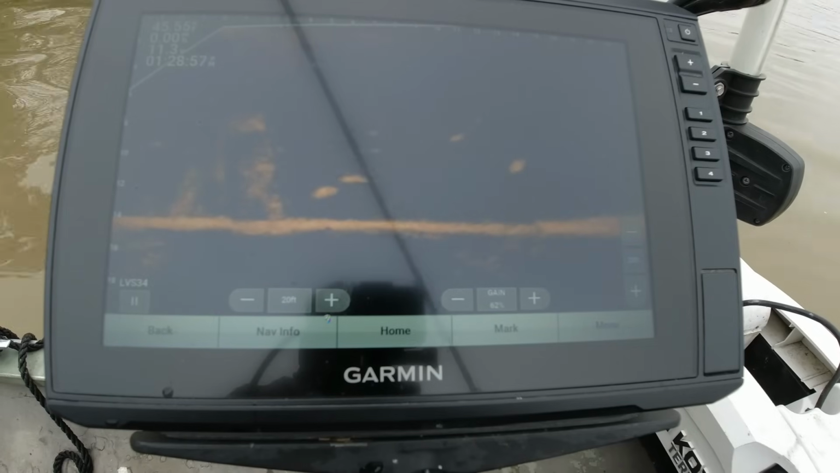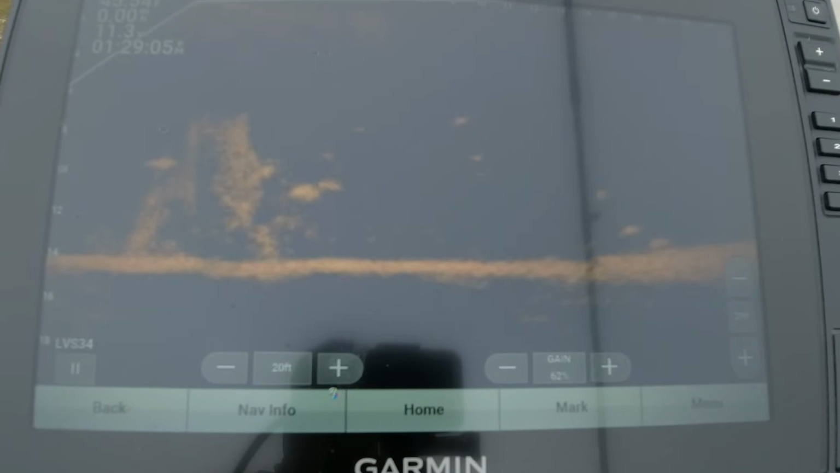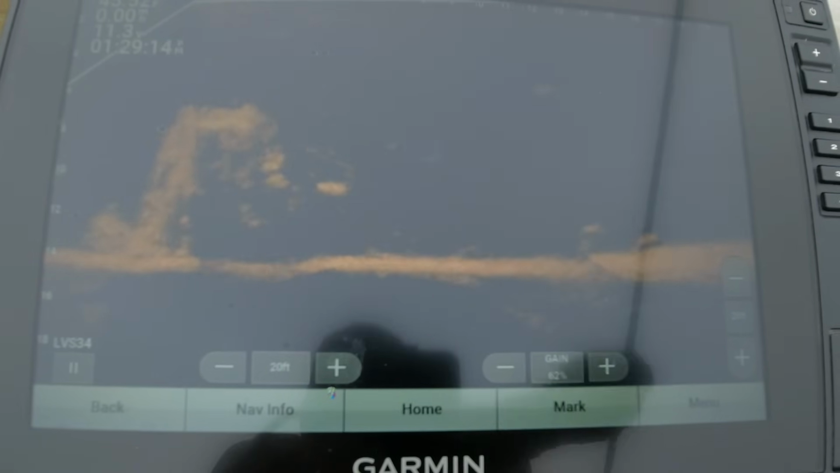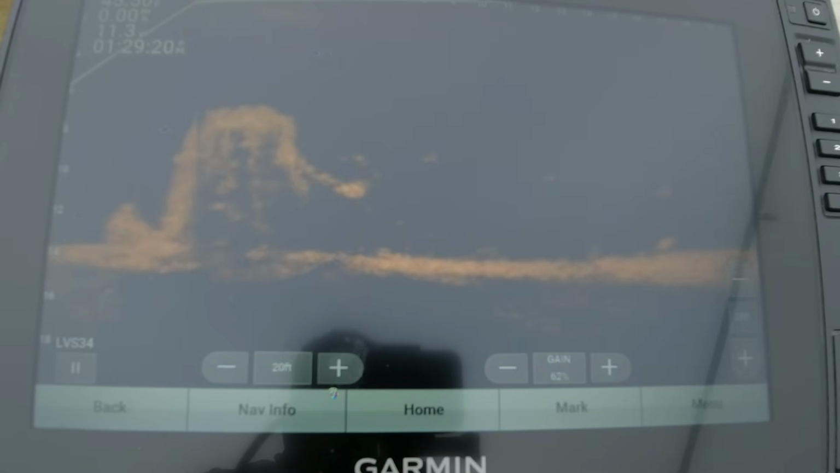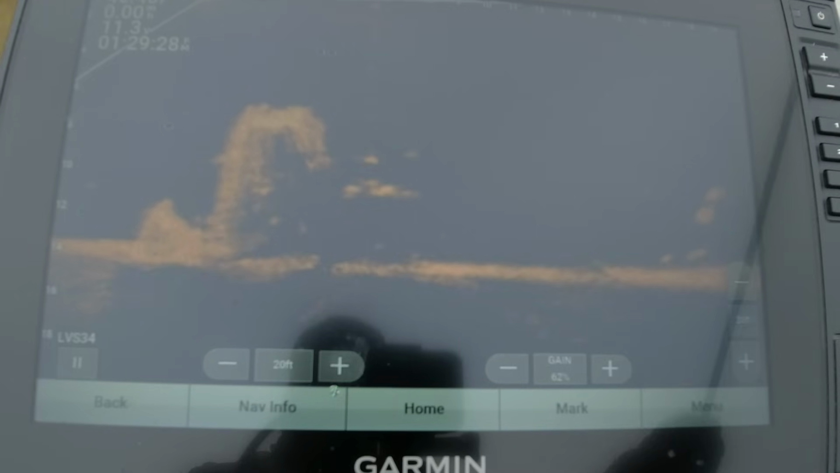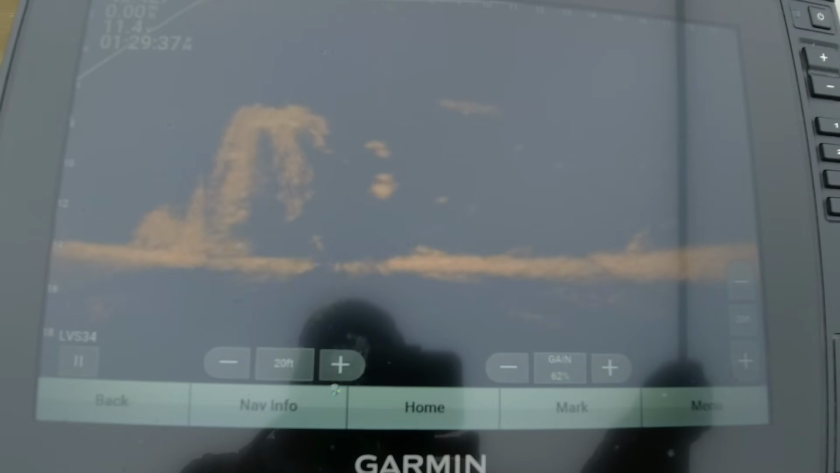Come on, fish. There's two of them right there. They're going back to that stump. We'll put it in his face and try to make him mad. Oh, let's try this other one. He's sitting still. Come on. There we go. Come on, come on.